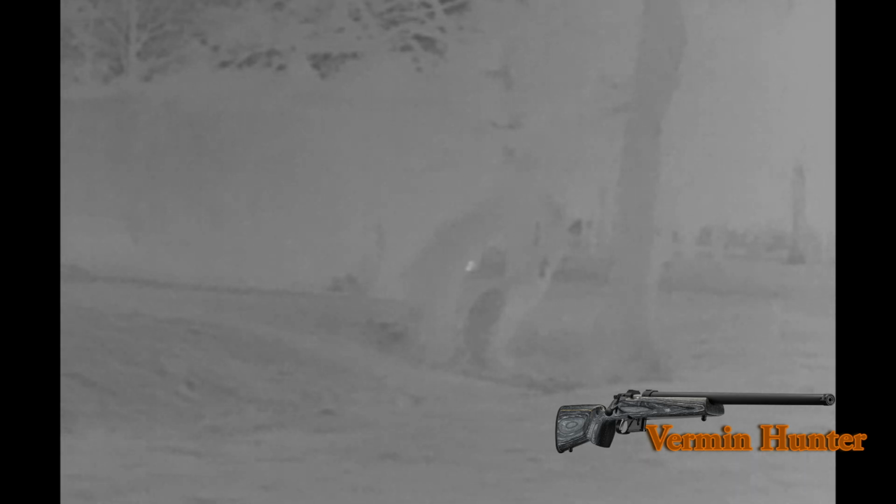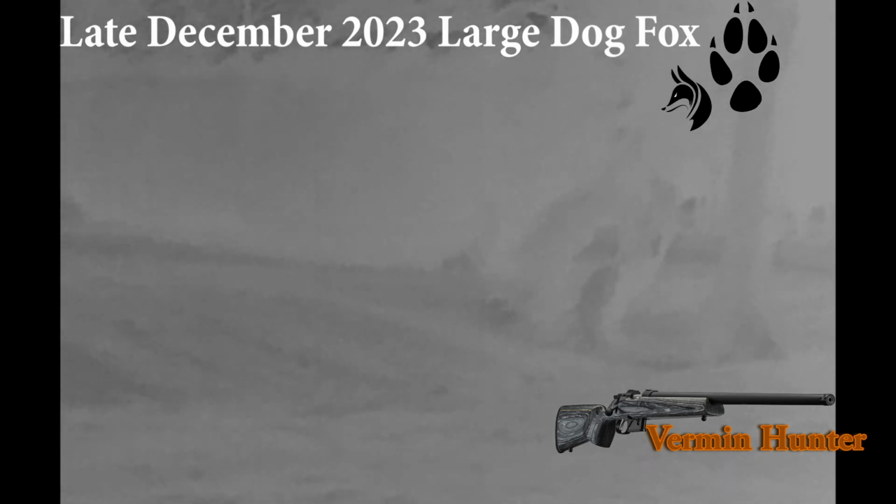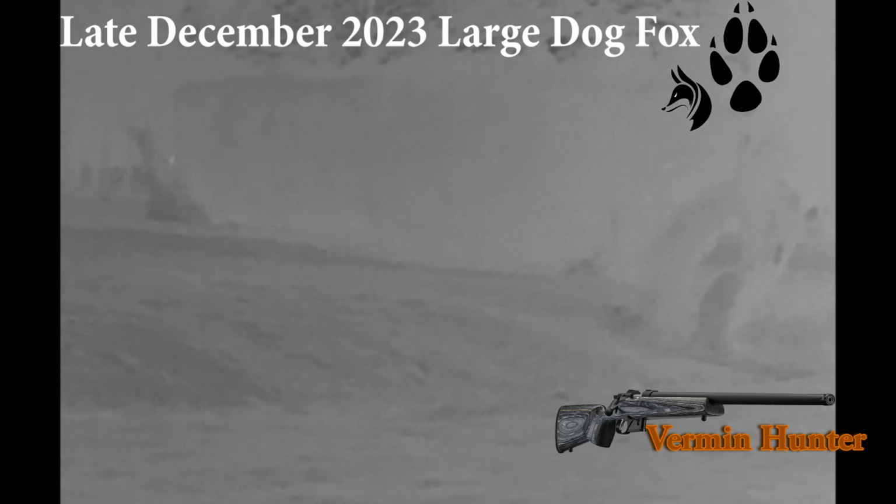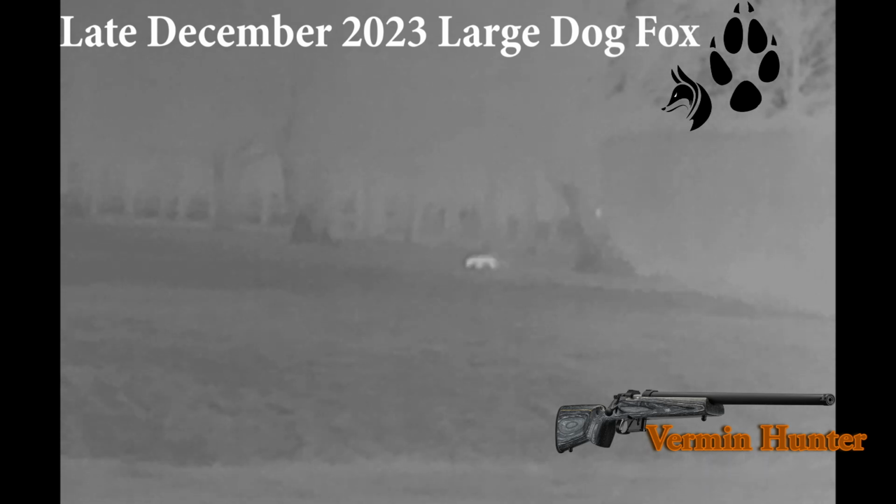And this next one is the last fox of the year. This was taken in December, late December, just before Christmas, a little bit of a cold time. I picked the animal up first of all on the thermal. It tended to be working up and down the hedgerow, came out, and by the time I managed to get the NVRS add-on on,